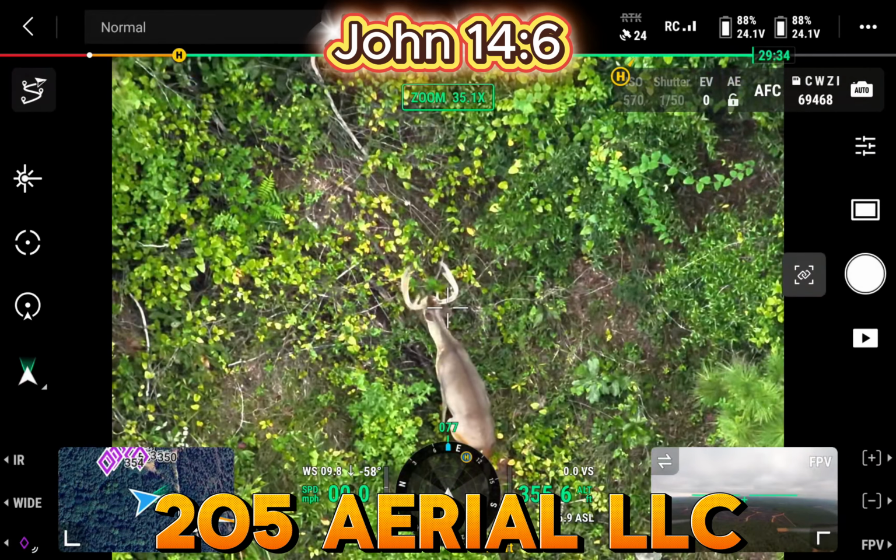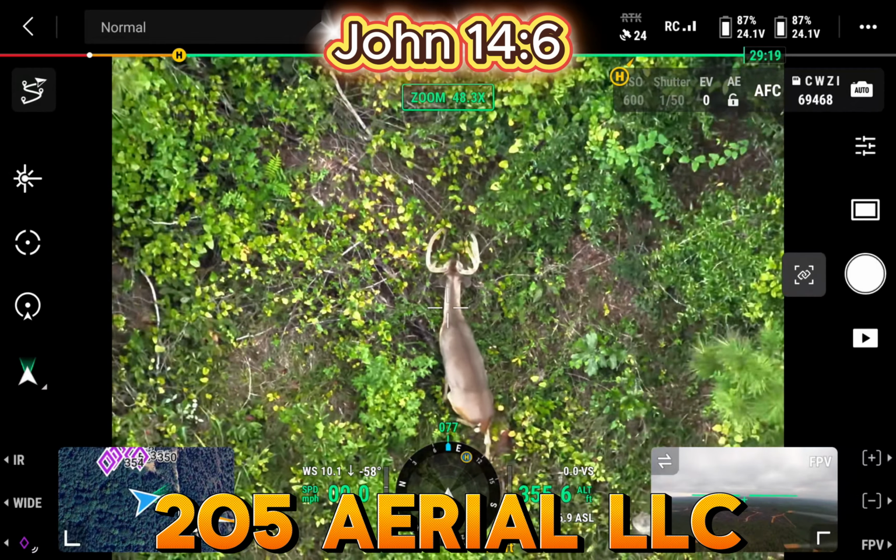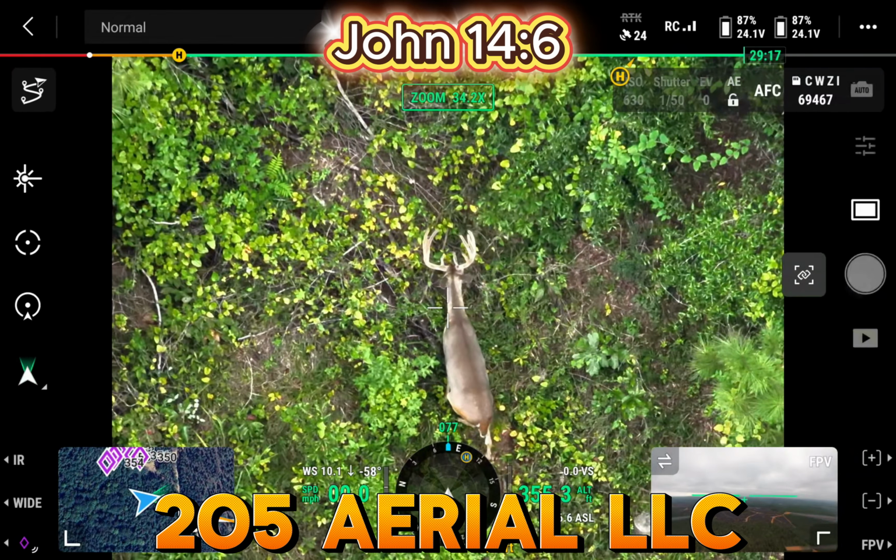I can't tell on this one. I keep going back and forth if he's a 3 or a 4-year-old. If he's 4, I think if I saw him in person and I looked at him and he was a small-bodied deer and just had a big rack on him, I'm probably going to let him pass. If he looks like a heavy deer, he kind of looks heavier right here, if he's got that heavy look about him, I may send it, guys. I'm not going to lie.